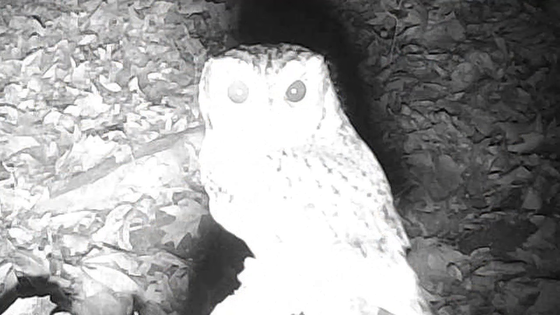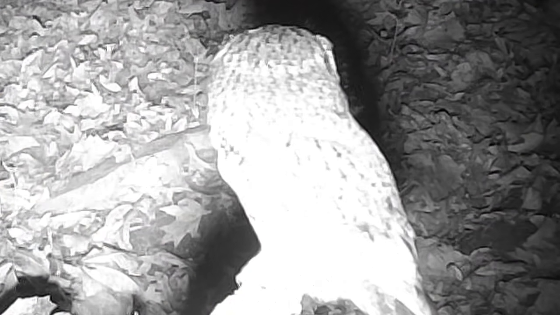And at night, there's a little screech owl. They're rare to capture, right up on the stump. And here's the sound they make.